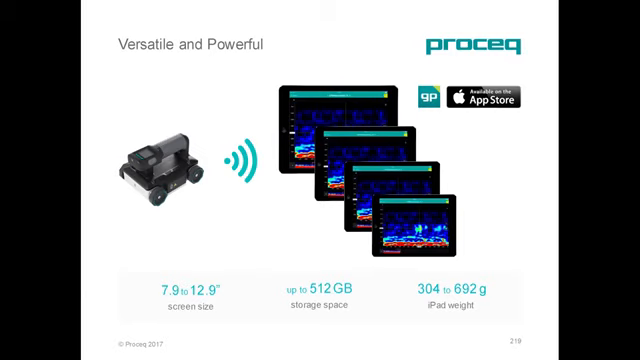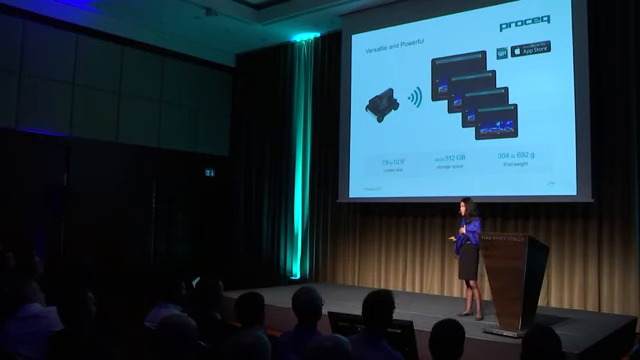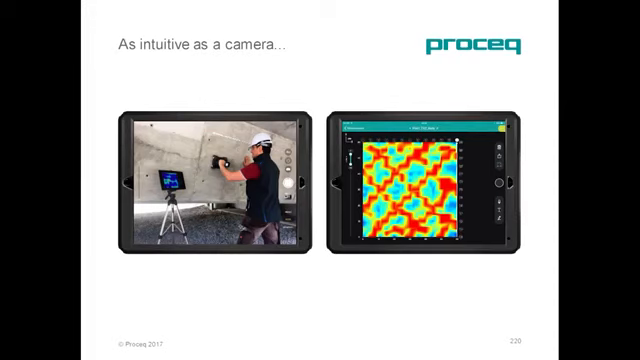How about our software and interface? During our customer market research, our customers said, we want a product that is easy to use, easy to learn, easy to adopt. And we're very proud to announce the interface of our Proceq GPR Live is just as friendly as a camera.